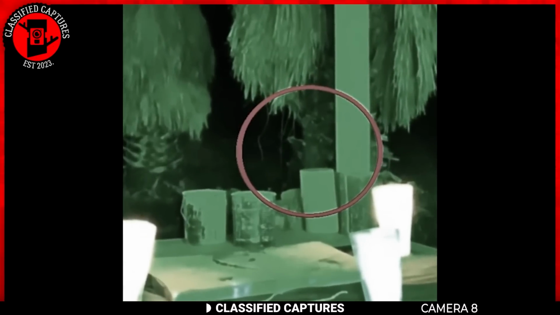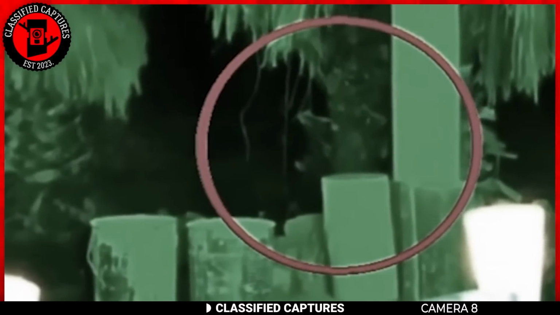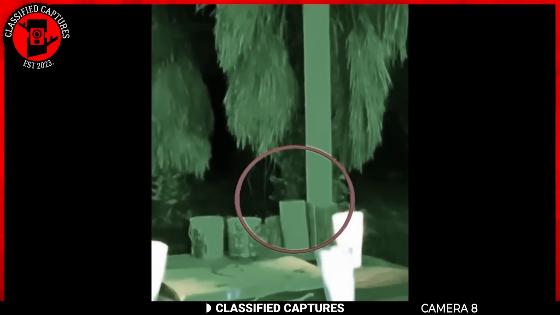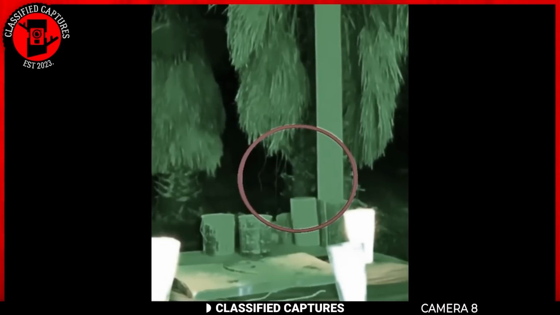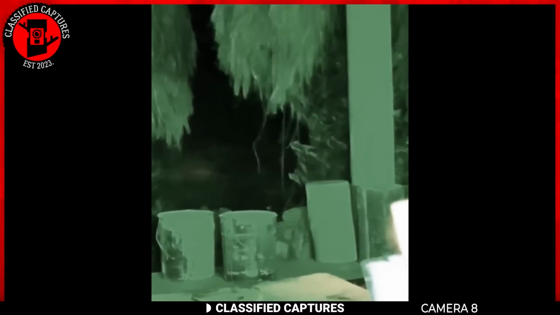The creature resembled a goat but had an oddly human-like appearance. It had 2 small horns and appeared to be crouching low, blending into the shadows. The camera zoomed in on it, and despite the attention, the creature remained still, as if watching them. After a while, it disappeared from view and the group erupted into shouting, clearly disturbed by the encounter.